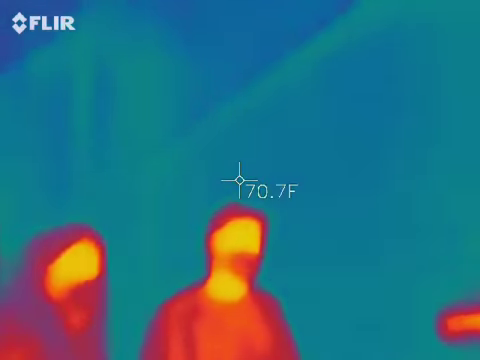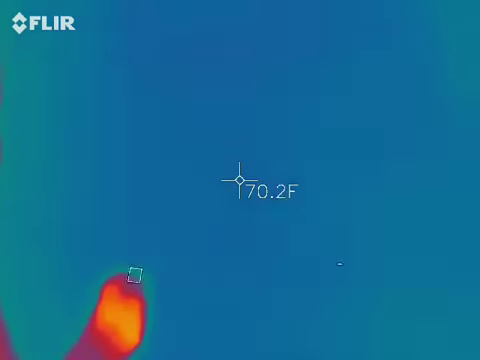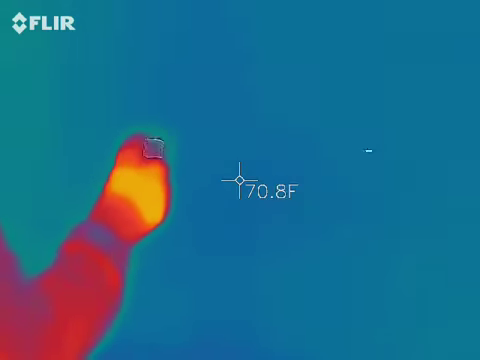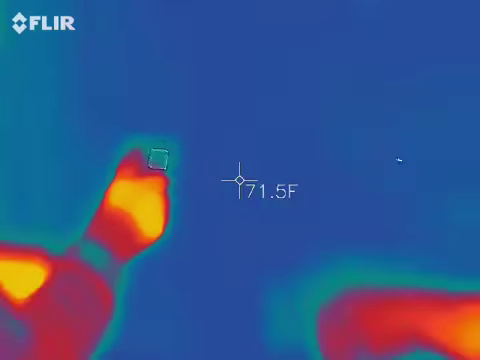Go ahead and shoot your temperature gun on the wall. Now I want you to shoot your gun on the same wall and tell me what temperature you have. I have 79. I have 67. Okay, 67 and 70. So if your temperature starts to fall below his, we obviously need to start using this guy.